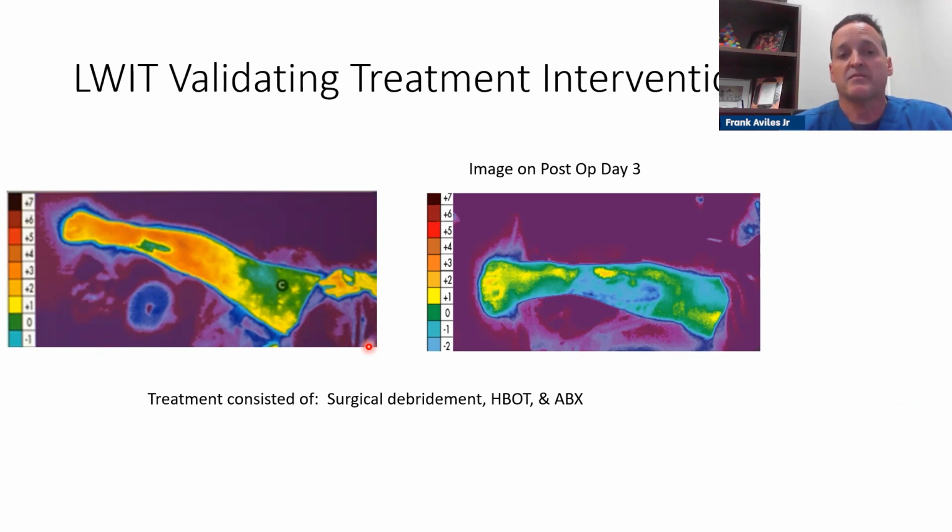And when I scanned him, well, everybody kept telling him his wound looks fine, his leg looks fine. And I couldn't explain why they said that, but I really think it was because the redness was up here to where that C was, and visually, and with antibiotics, it came down all the way to down here. But thermographically, he showed a horrible infection. And so the doctor finally saw the image and realized that we need to do something differently.